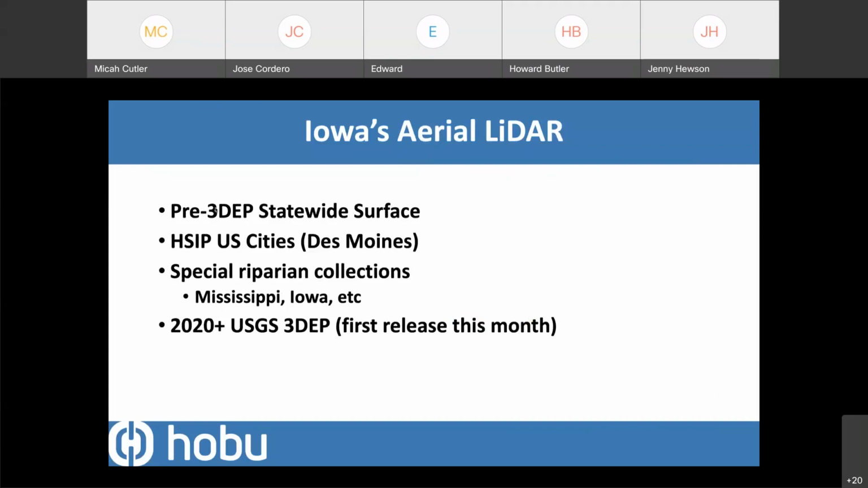Predominantly it's the pre-3DEP statewide surface. 3DEP was, I think, organized in 2011 or 12 when it was actually organized as kind of a program. And so states were doing various data collections on their own or with partners. And before that time, there wasn't necessarily nationwide standards for what those data should be collected to, how they should be processed, and what sort of criteria they needed to meet. And 3DEP organized and regularized that.